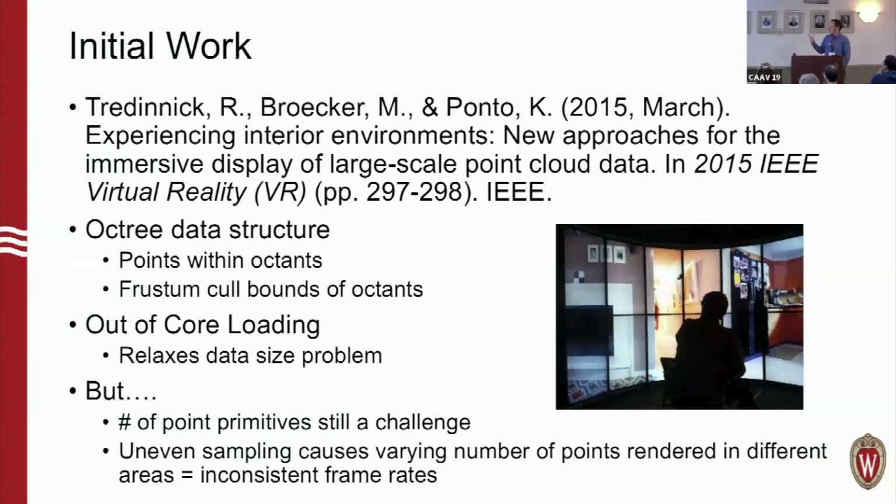And then like I mentioned, the uneven sampling potentially causes more points to exist in different locations, which in turn causes more points needing to be rendered, which means there's a varying number of points needing to be rendered depending on where you are in a scene. And that results in inconsistent frame rates, which is not ideal for interactive VR. So those problems still exist after this initial solution, which we implemented and presented as a poster at VR a few years back.